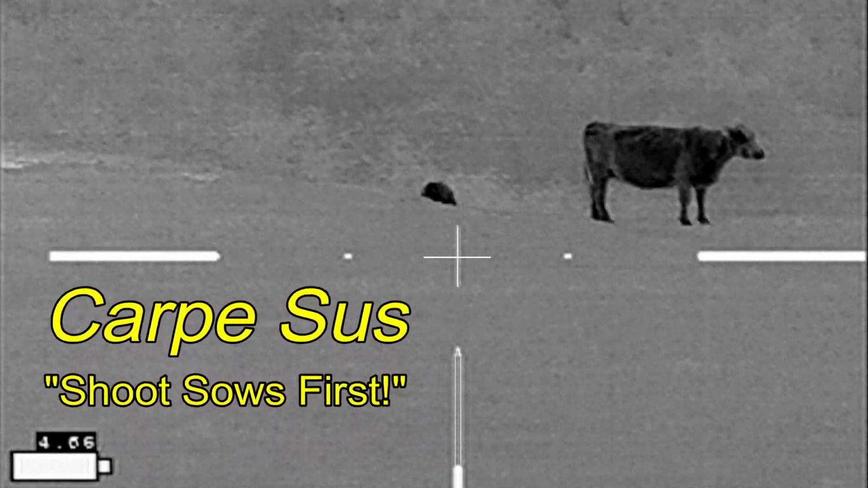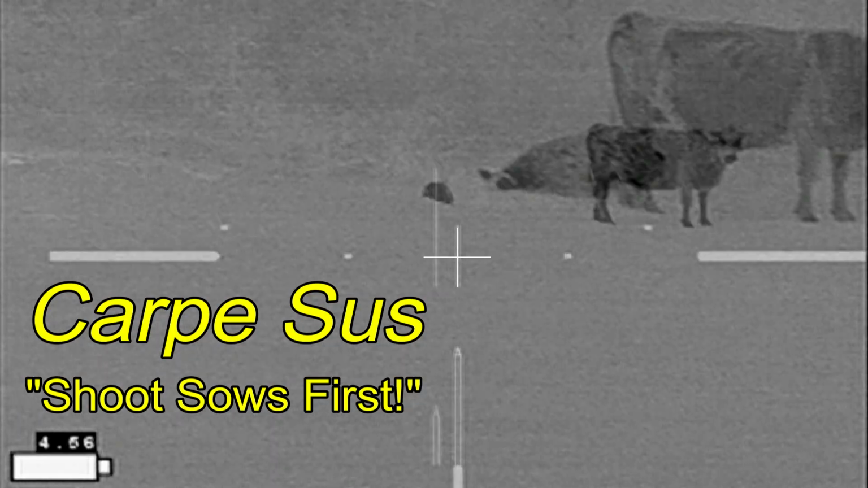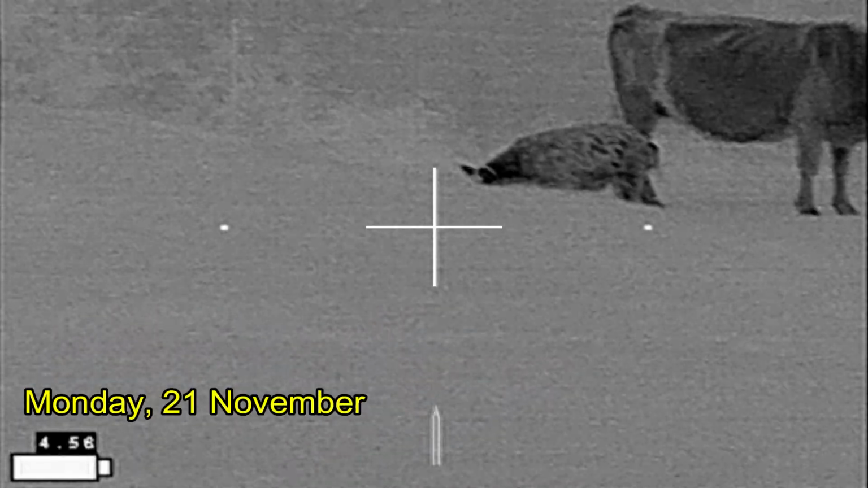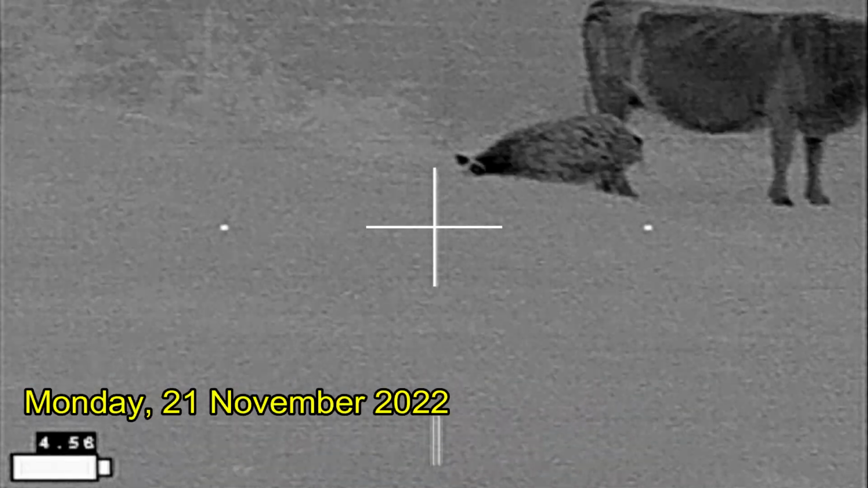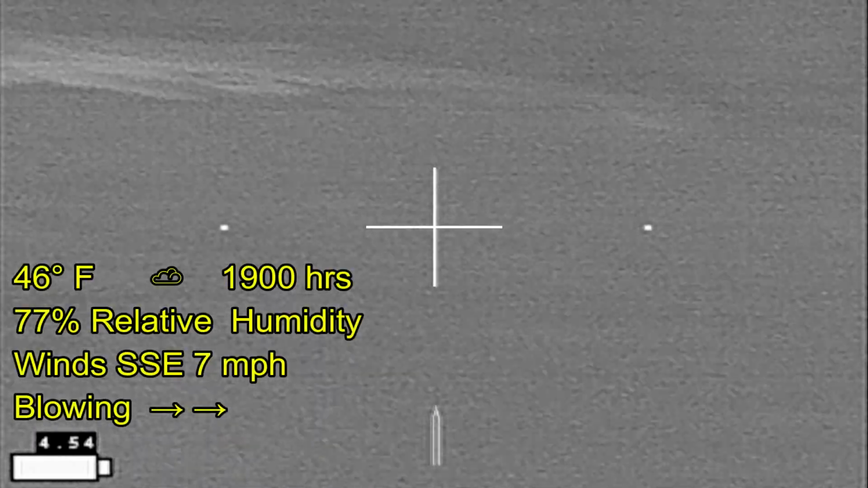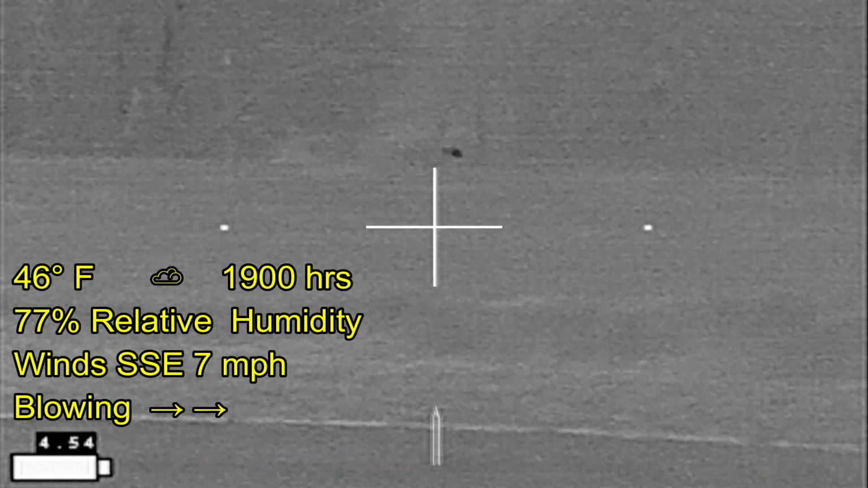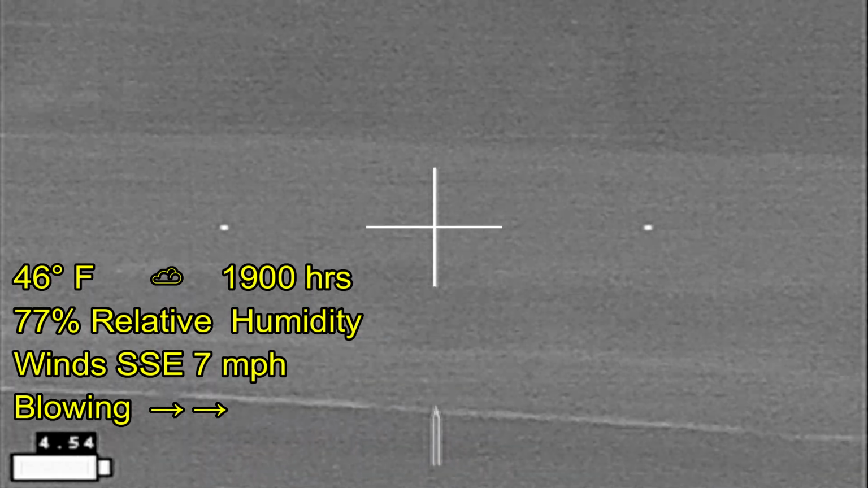Carpe sus. When hunting up in North Texas, I spied this hog coming across the pasture to the creek. I drove up to meet it, driving about the first 400 yards, stopping, getting out, and walking the last 100 yards or so, waiting for the hog to come out of the creek bottom. That's going to be a rat there in the distance.